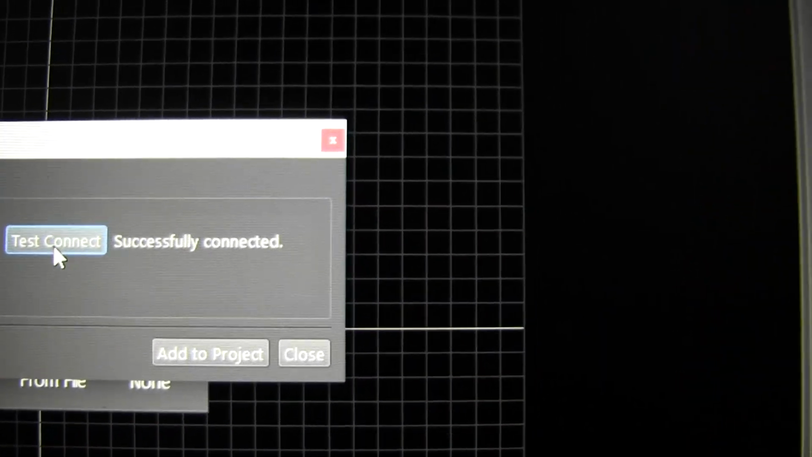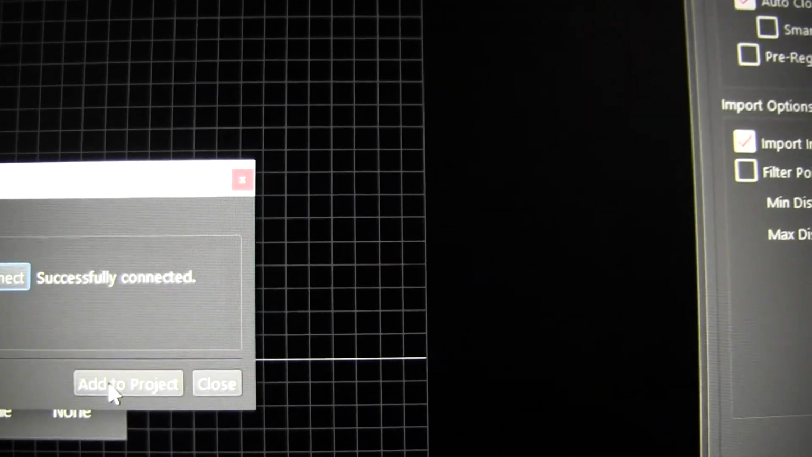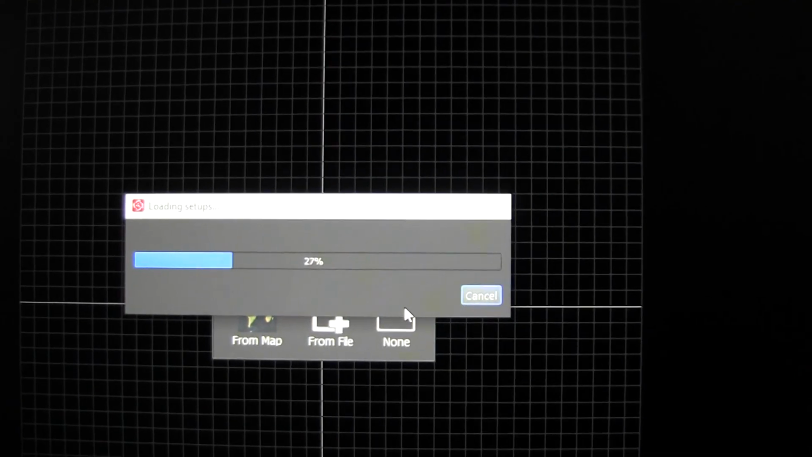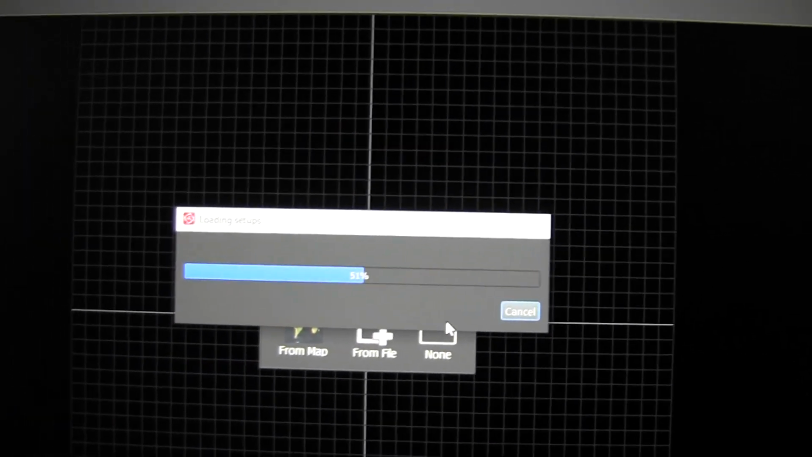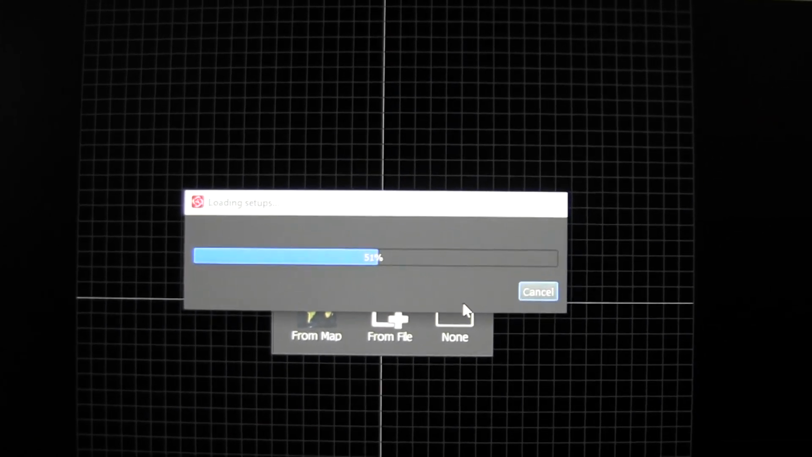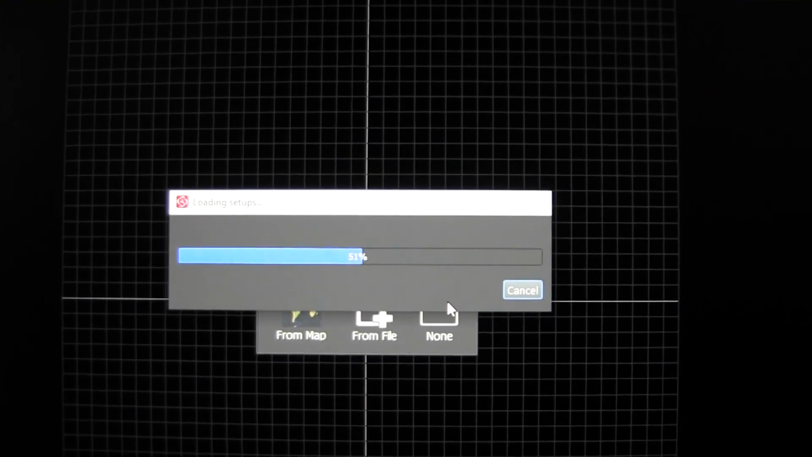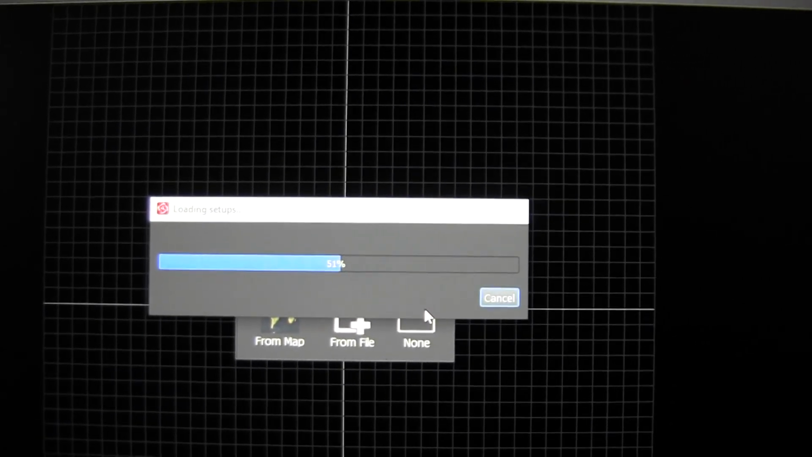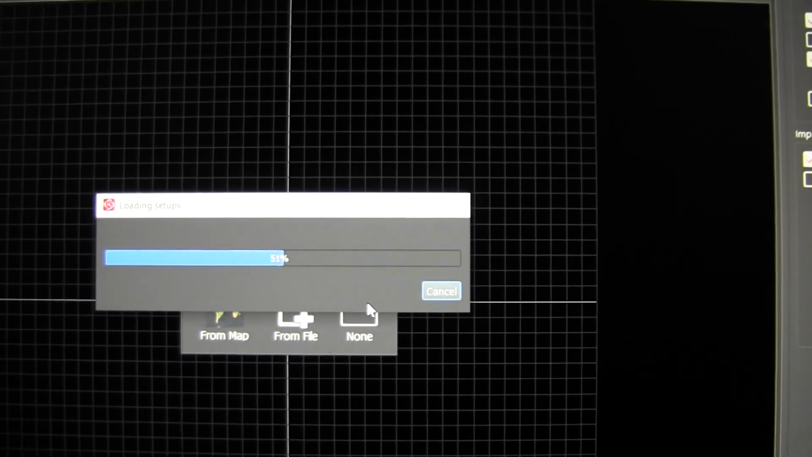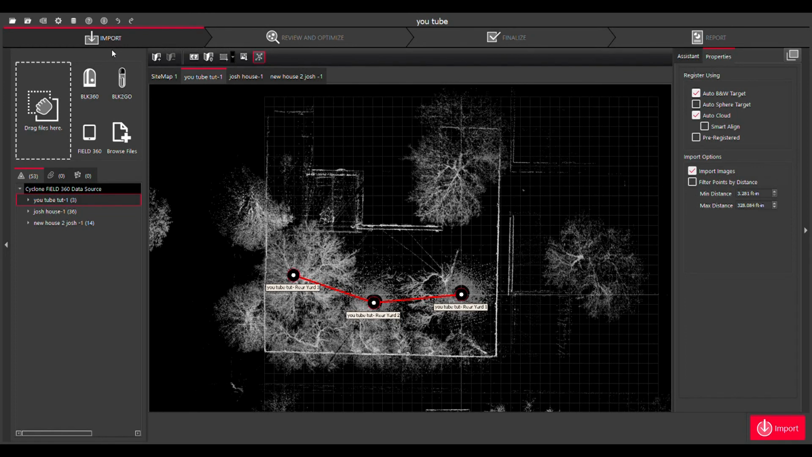Successfully connected. And then add to projects. And there you go. And it's probably going to be a while. Alright guys, it's finally in the program, so now you come down here and just hit import.